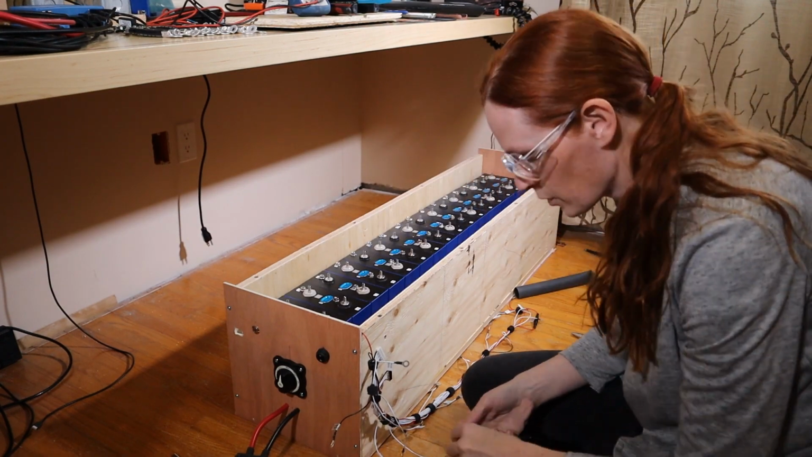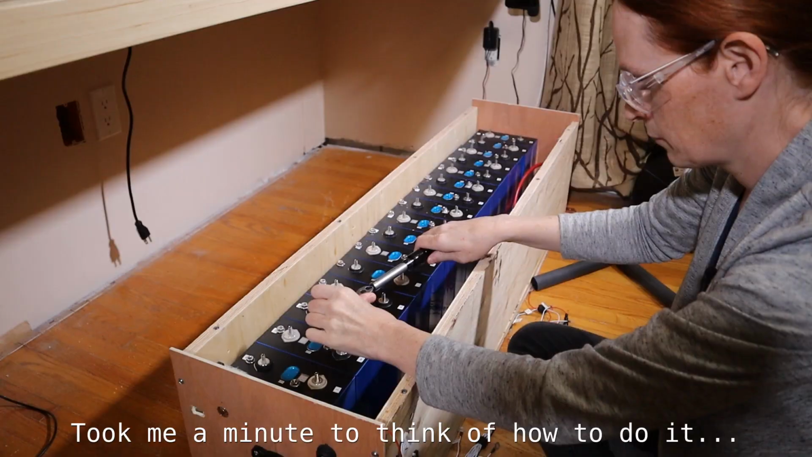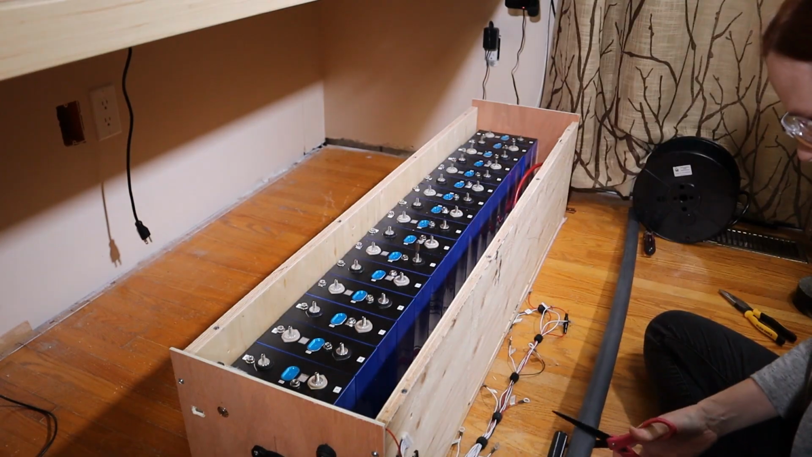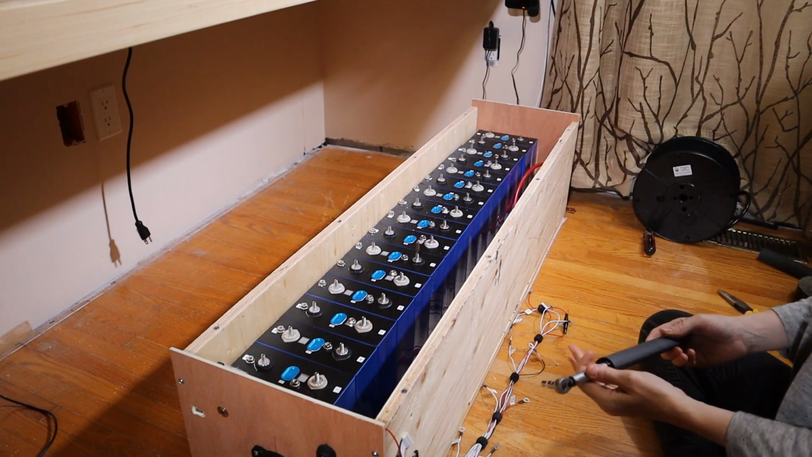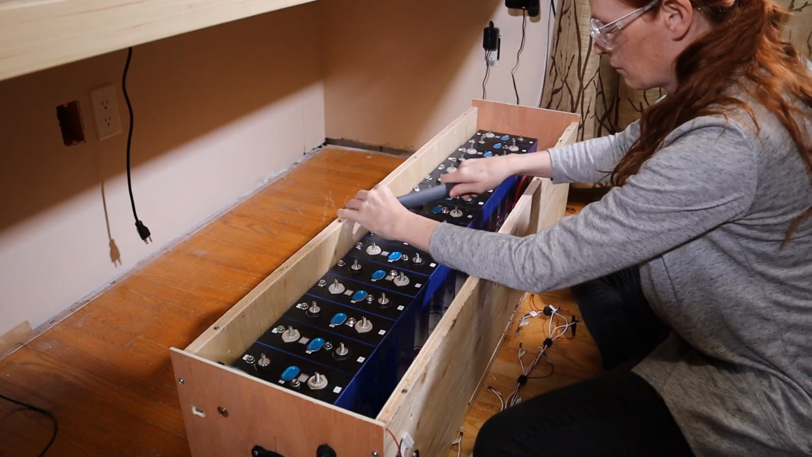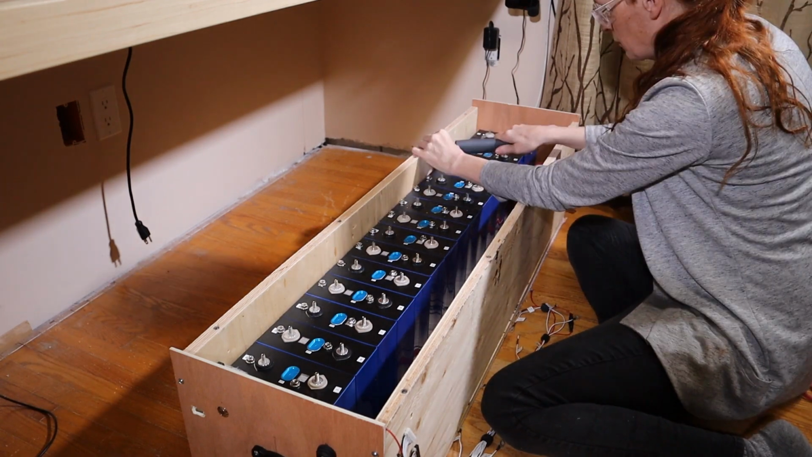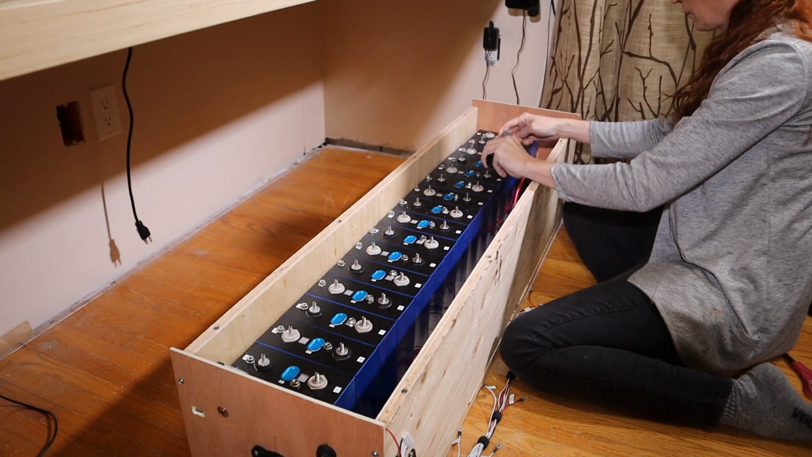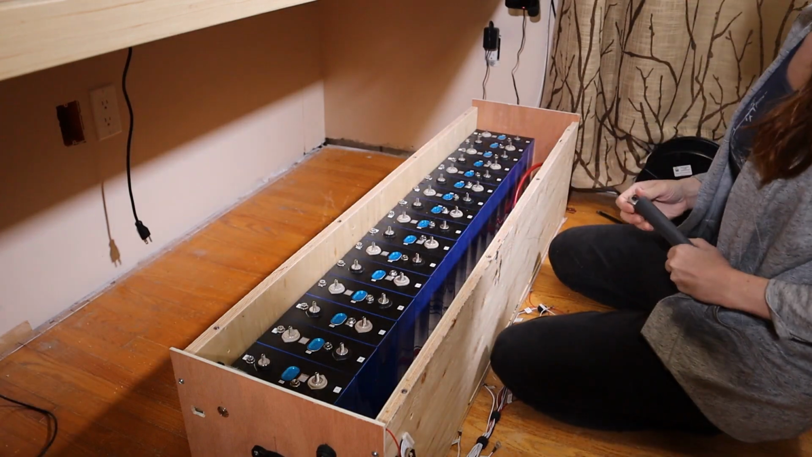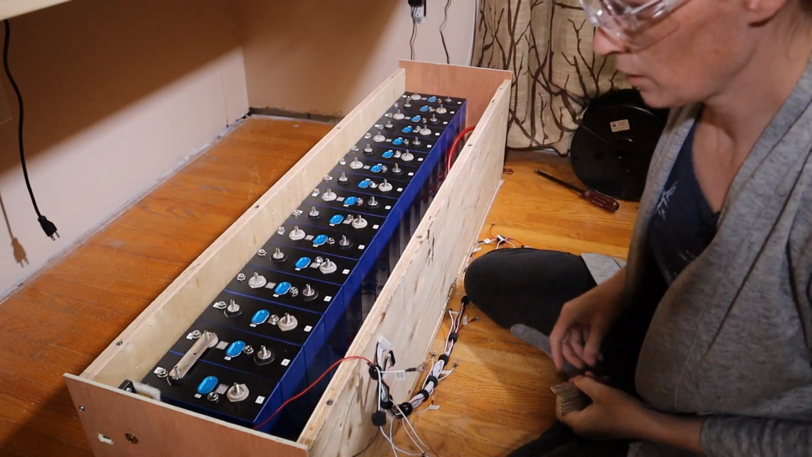All right, that's 6 Newton meters of force. Okay. There, removable tool sleeve. So these are all torqued now to 6 Newton meters. All right, let's reassemble the battery. So that's the main battery negative. So we're starting here.